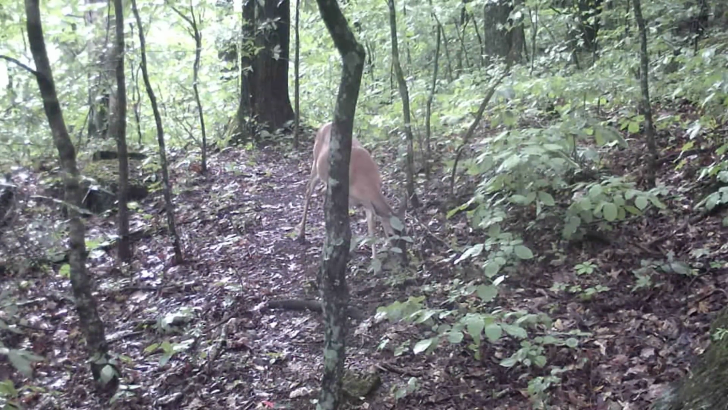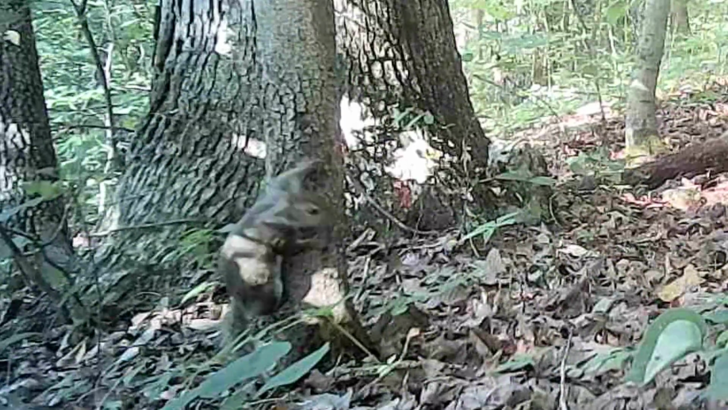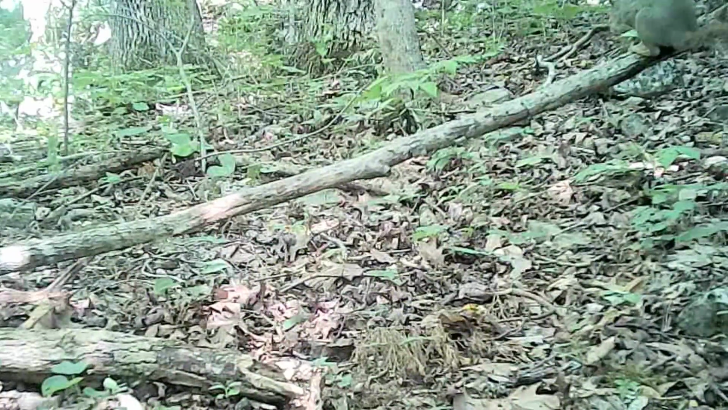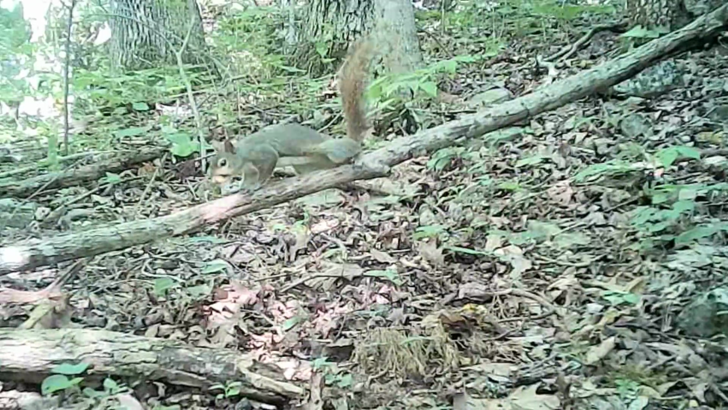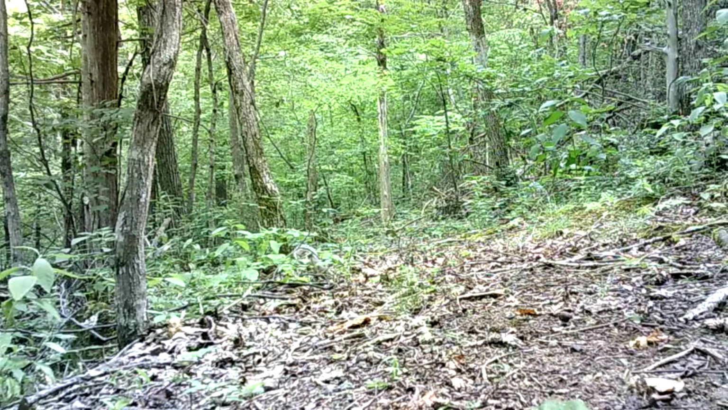But it's time for the squirrels. They're so comical in themselves. And you're liable to see them around anywhere. Always foraging. But it's so hot on them too.